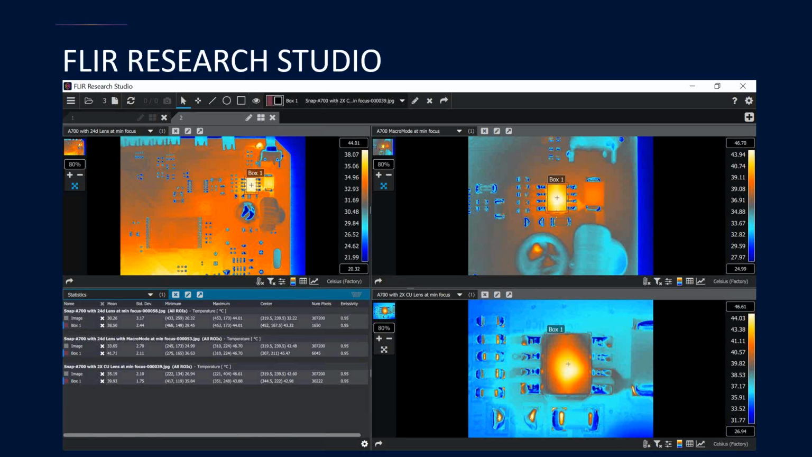And Manny will talk about this later a little bit more, but if you're not familiar with the Research Studio software, or want to try it out, I highly recommend that you download a 30-day trial version from the FLIR Customer Support Center website, which is simply flir.custhelp.com.